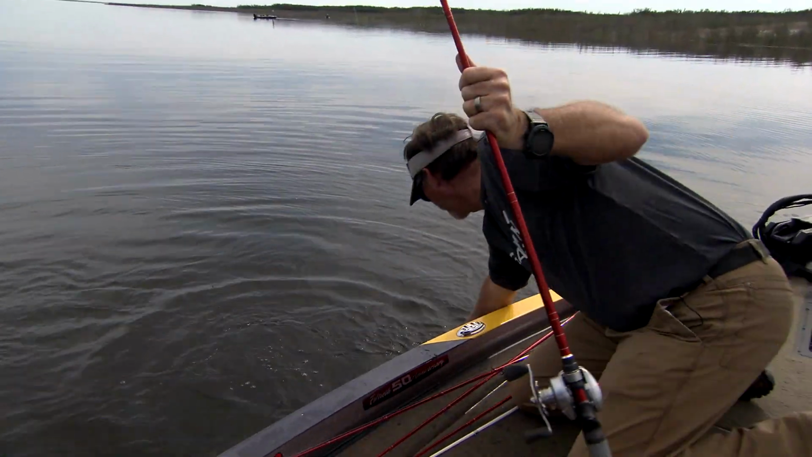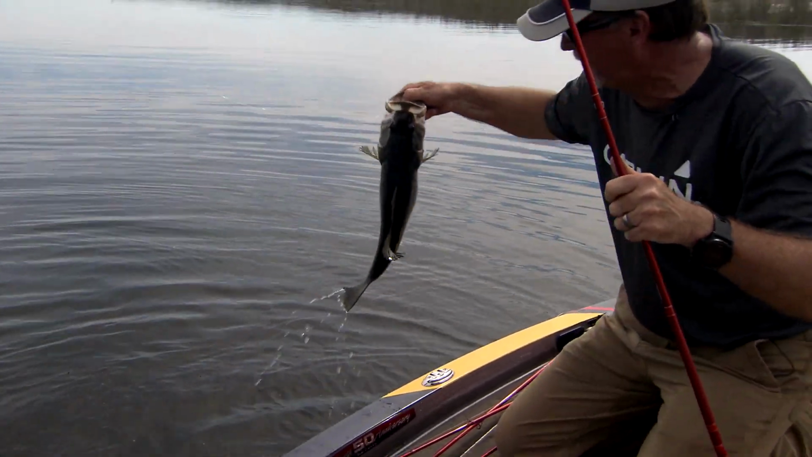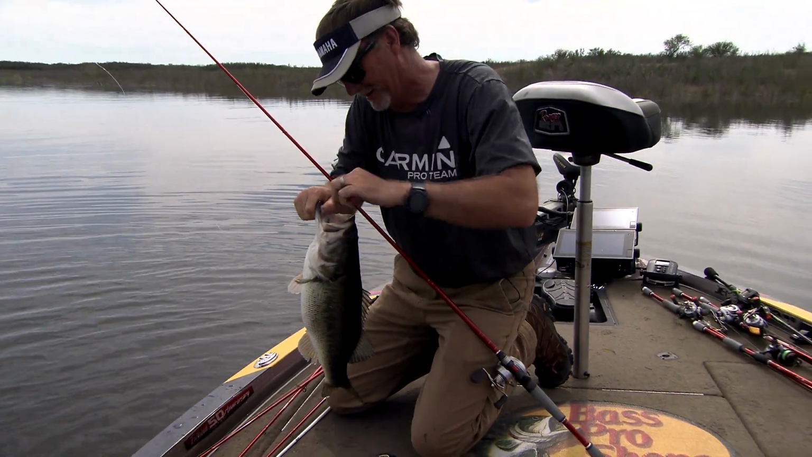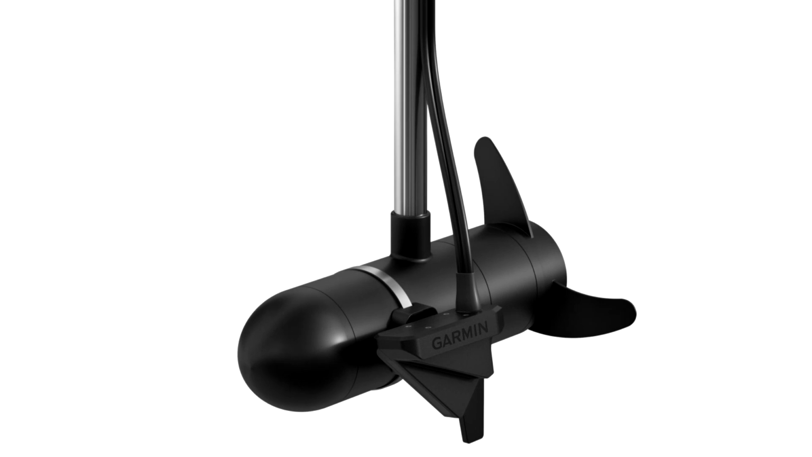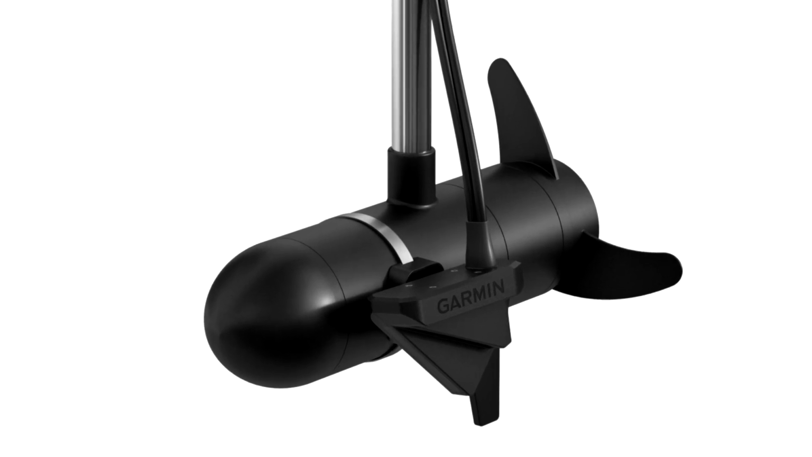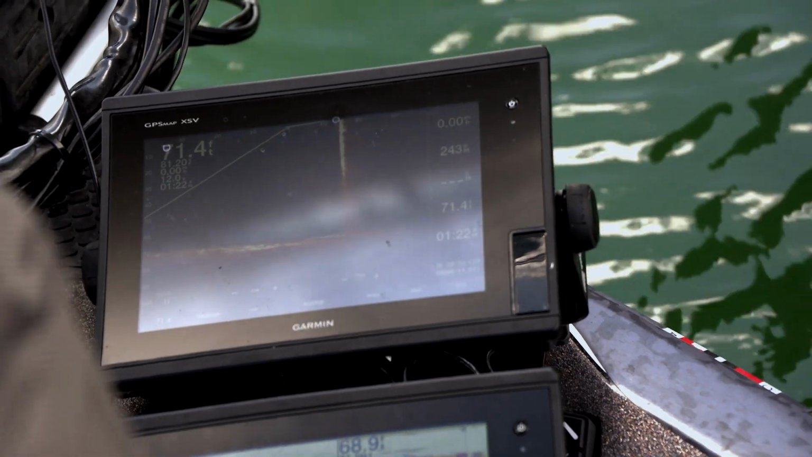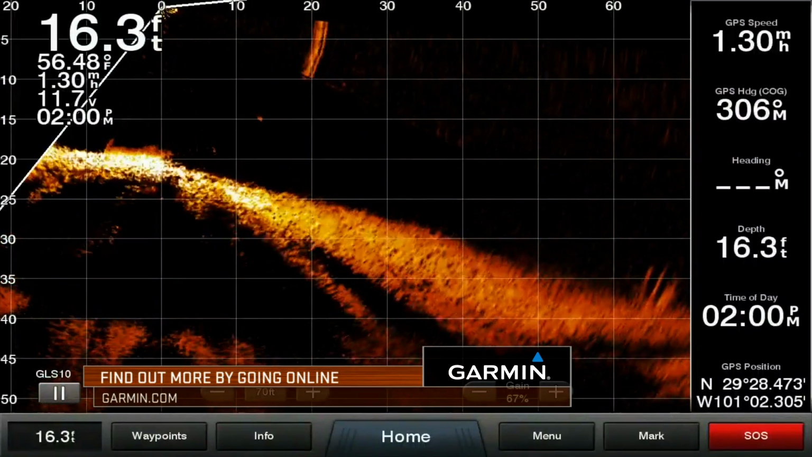And I just tell people all the time, if there's only one piece of electronic that I would put on my boat, this would be it. I mean, from a transducer, because it can do what I want to do now. And I have a dedicated unit on the front of my bow all the time, just to LiveScope. I don't segment that screen. I don't make that screen have mapping and traditional sonar. It's only showing me Garmin's LiveScope.